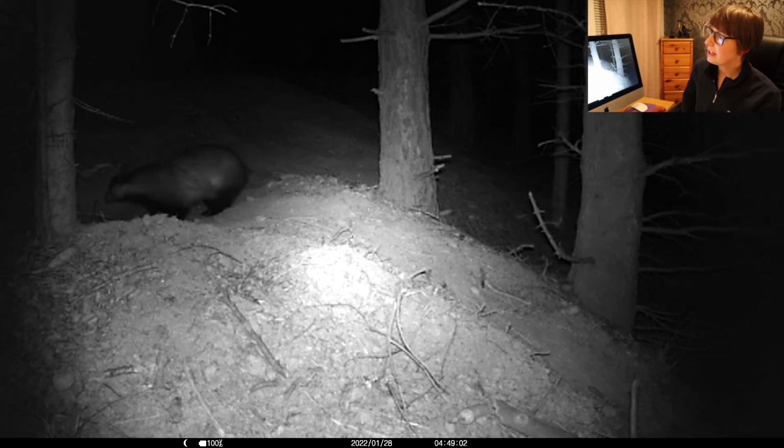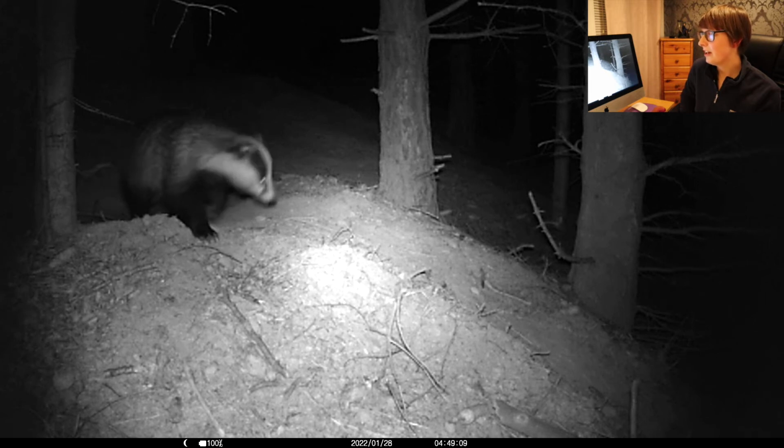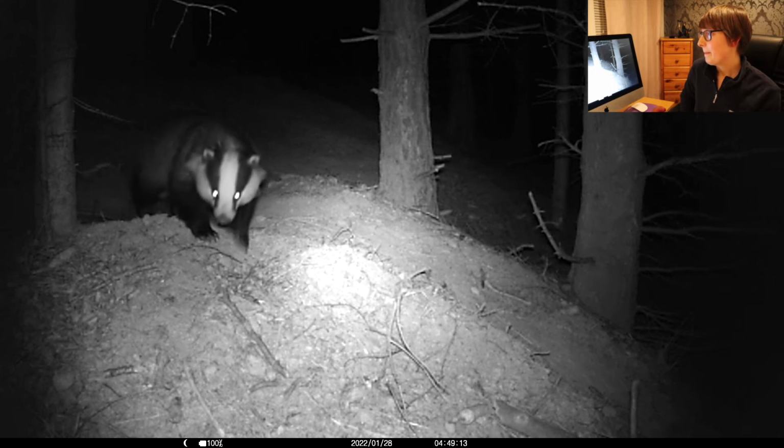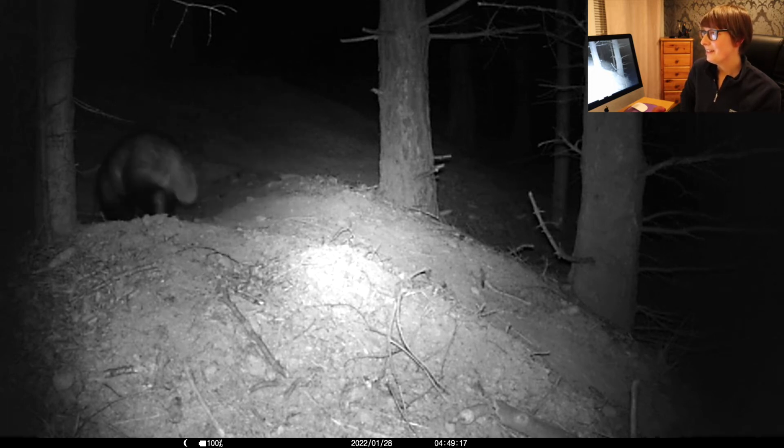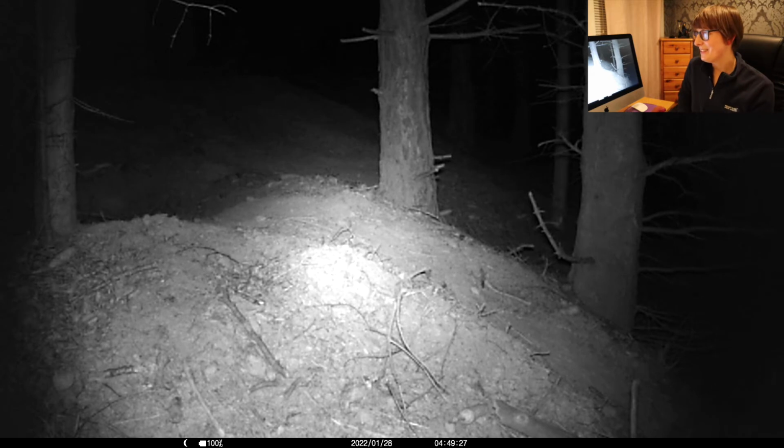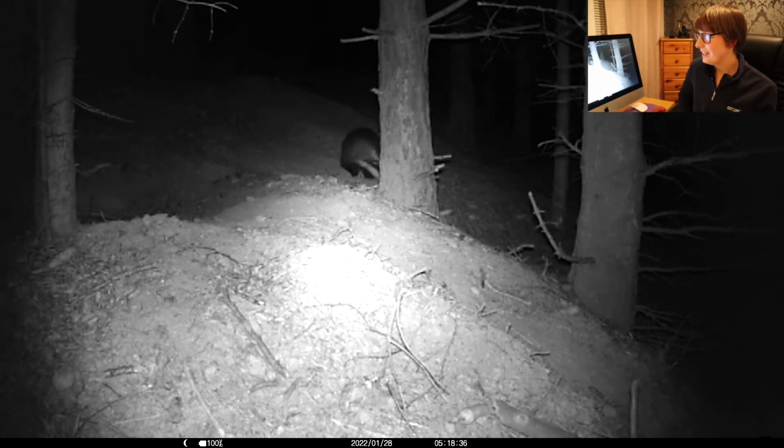And this is the same badger, but this location is a new one, as you can see. I moved the camera just down the way a little bit to a different entrance, and I was not actually expecting to see much going on. This location turned out to be the better one. So from now on in, this is where the camera was. And he goes down the hole, which is brilliant because I wasn't sure if he was using that or if any of them were using it.